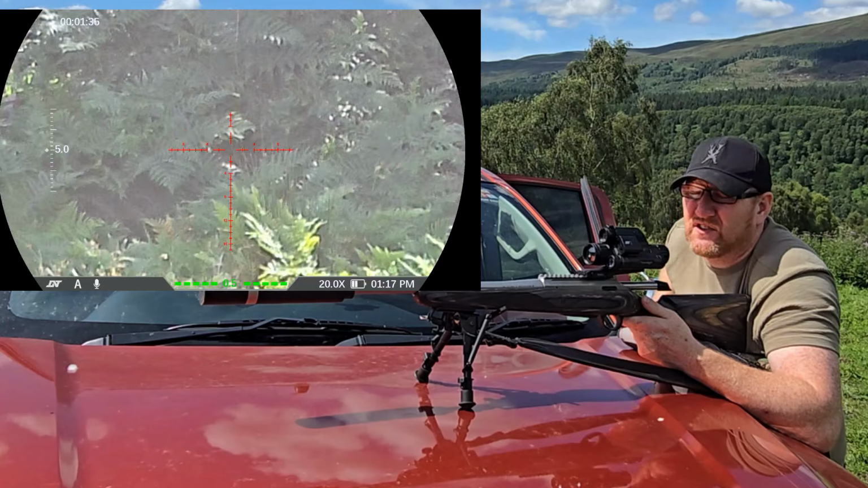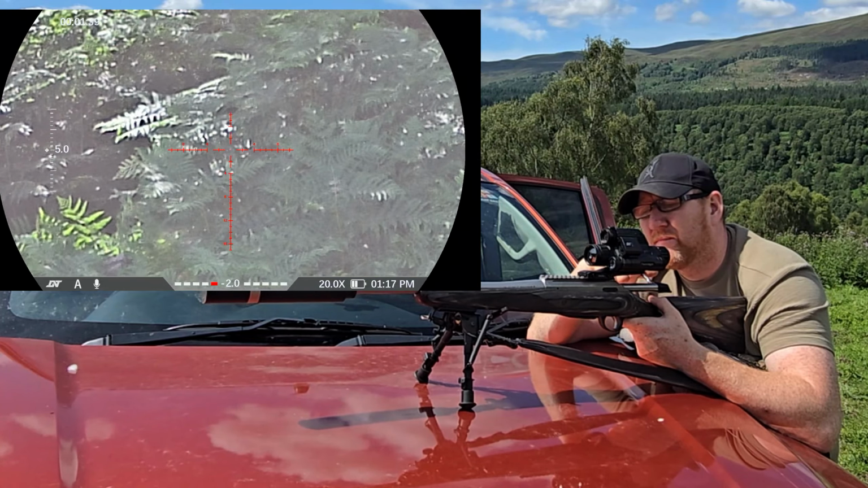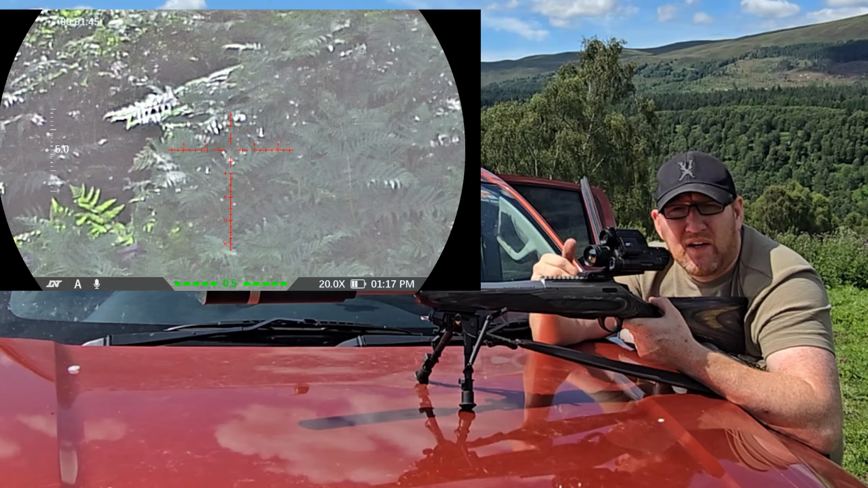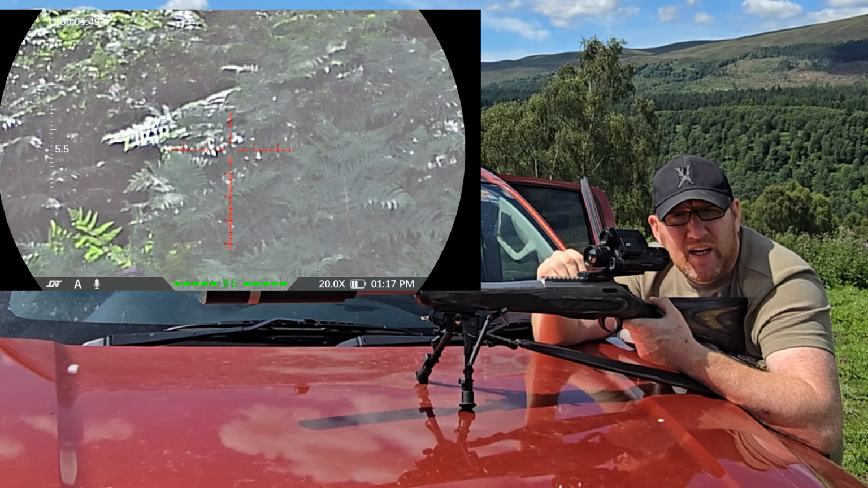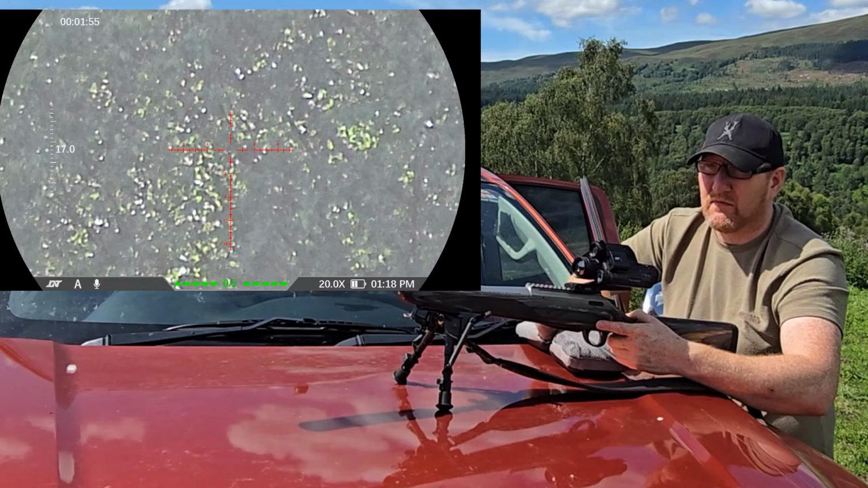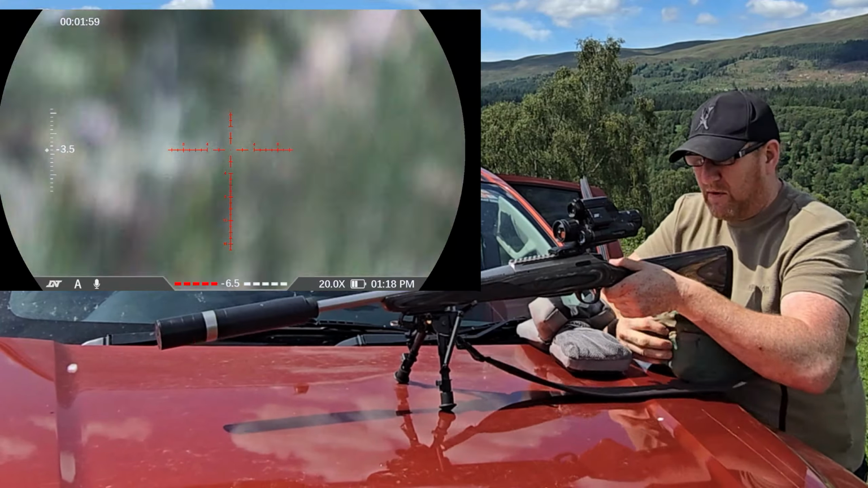That's 3 rounds I've done so far. I'm just going to do another slow cycle. Now that was a nice slow cycle there, which worked very well. Might just be a little bit of spring problems when it's getting that halfway mark. So could be the case I can just get away with it.